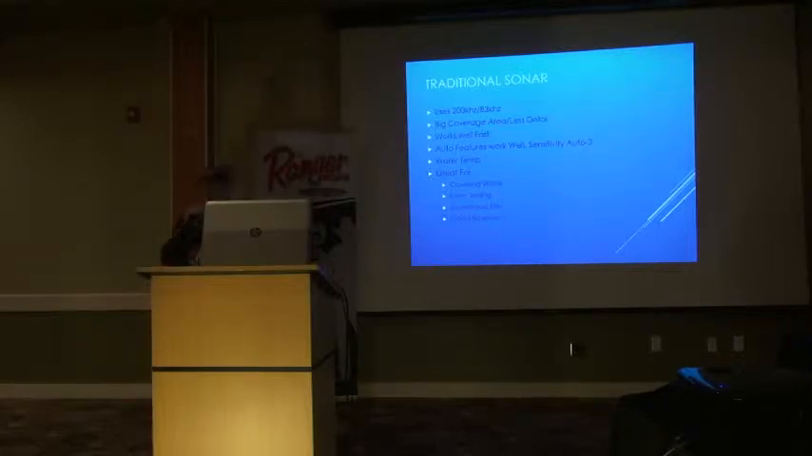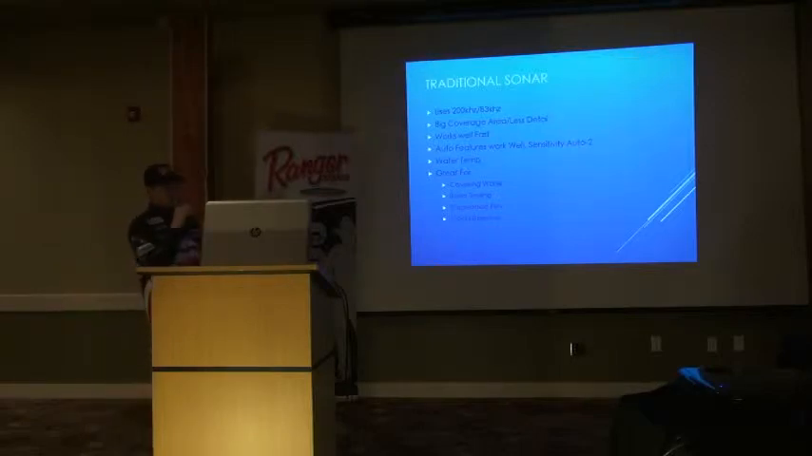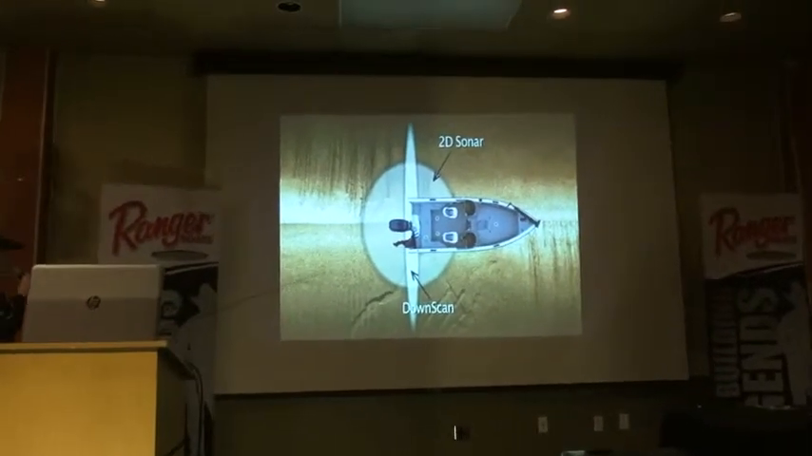So it's great for covering water, especially basin trolling. It's a great baseline when it comes to understanding when you're using your structure scan. So just one of those things. I have some screenshots here that really show how both of those work. The first one I'm going to start off with is just kind of what I'm talking about.